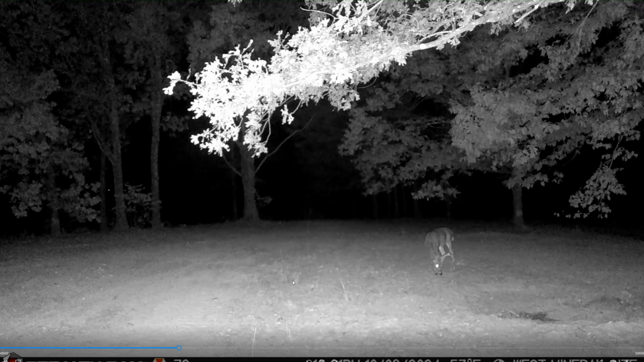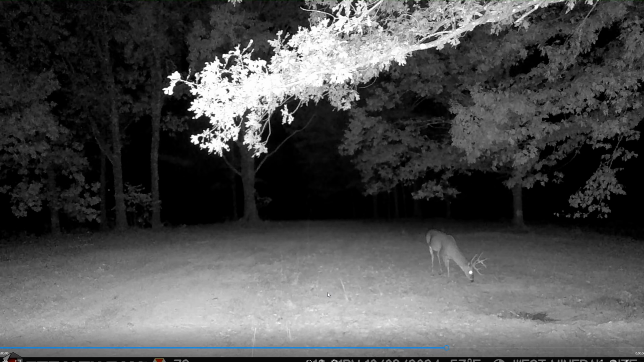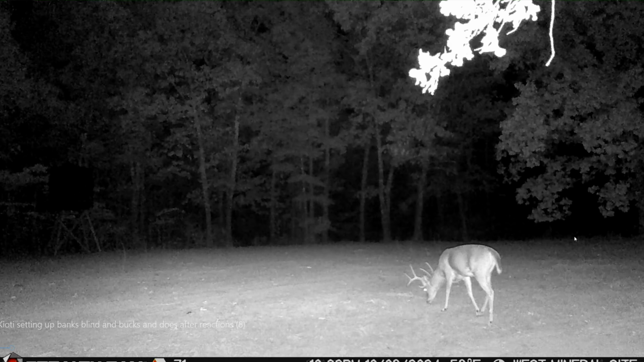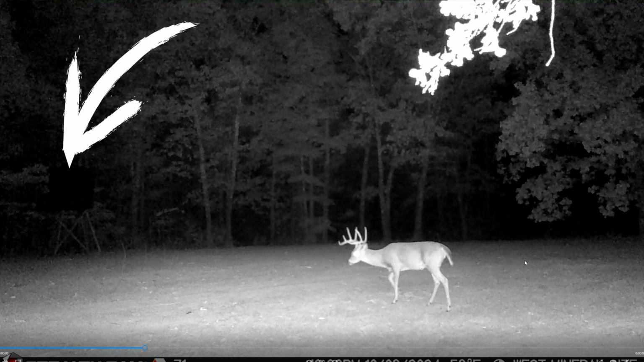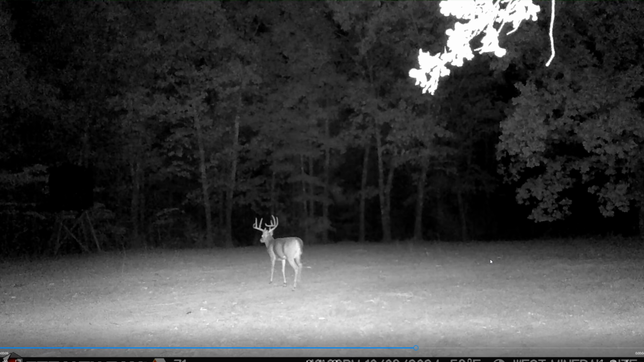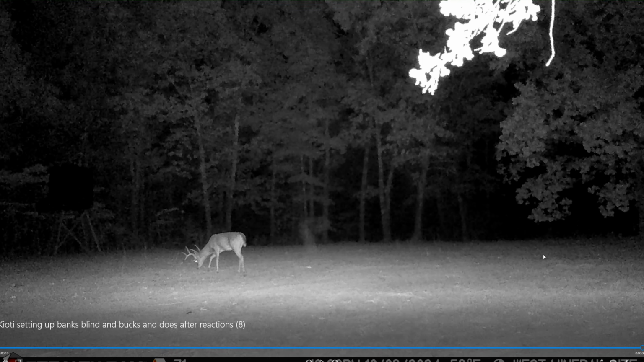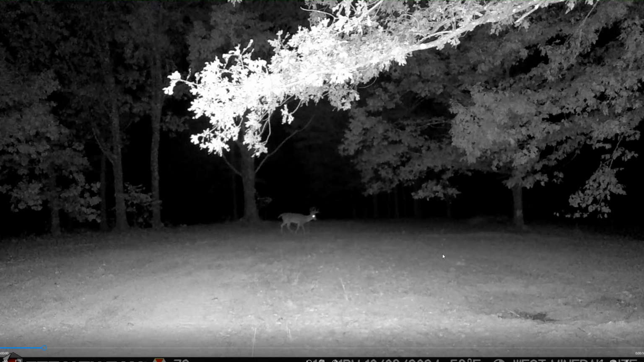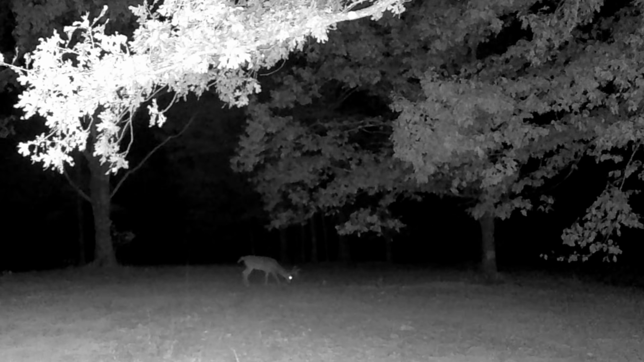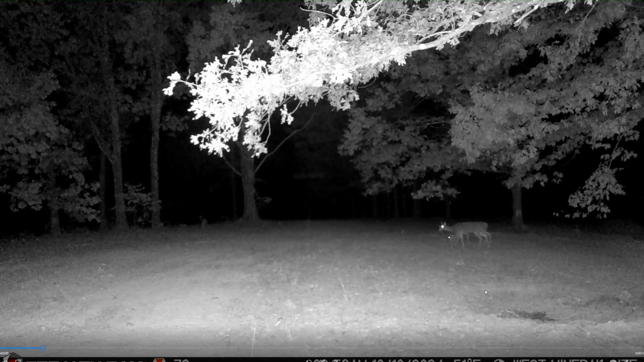And here we are at night. Granted, it's dark, but this is a really nice 9-point. This is a nice buck right here. He comes out. Here's the blind right there at night. He's walking right towards it. And, oh, he's like 12 yards right there. So obviously it must not have much of an effect. Here's another one. Same night on the 9th.